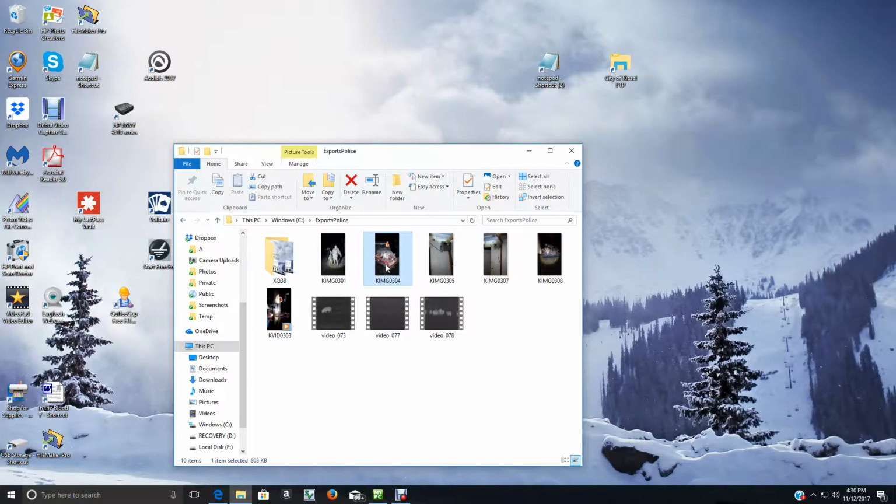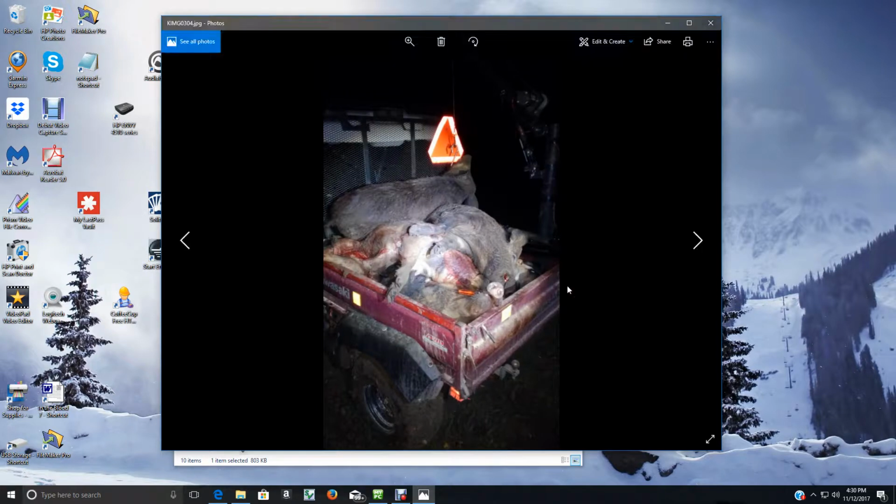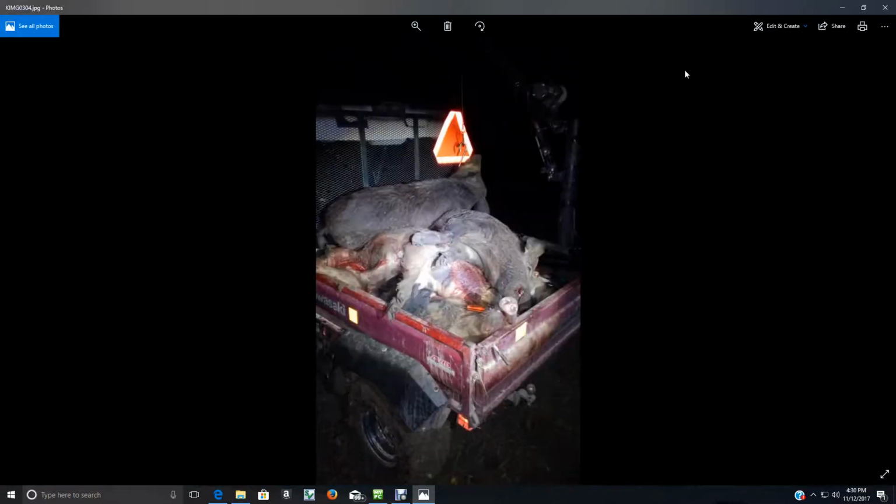All right. This is what we wound up with in the back of the mule there. I don't know, somewhere around 8 hogs, 8 or 9, something like that we retrieved. We had quite a few that were wounded and got away, or we couldn't go after. You can tell that's a pretty good load for a mule.